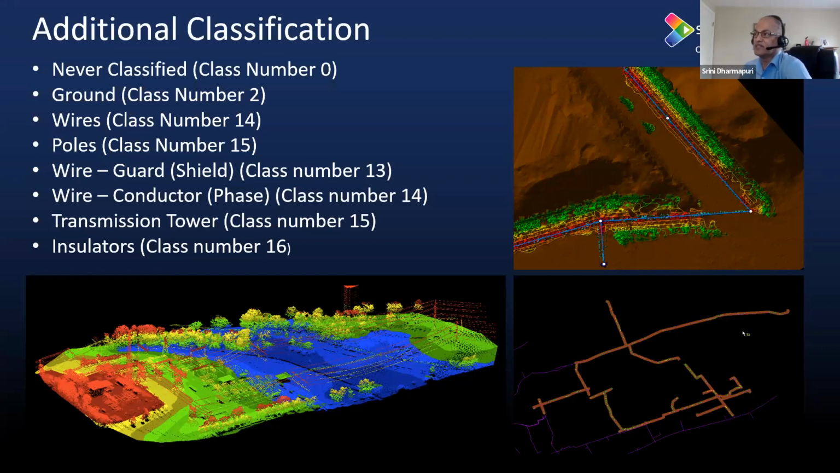So it's the same thing, you collect once and try to use it for many other areas or many other use cases or many departments. That is what the purpose here is.